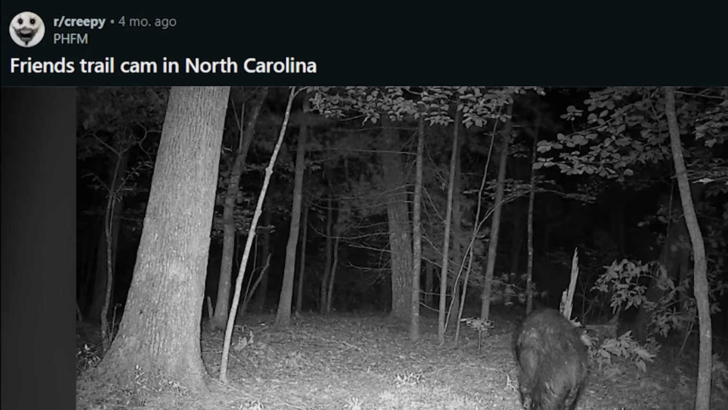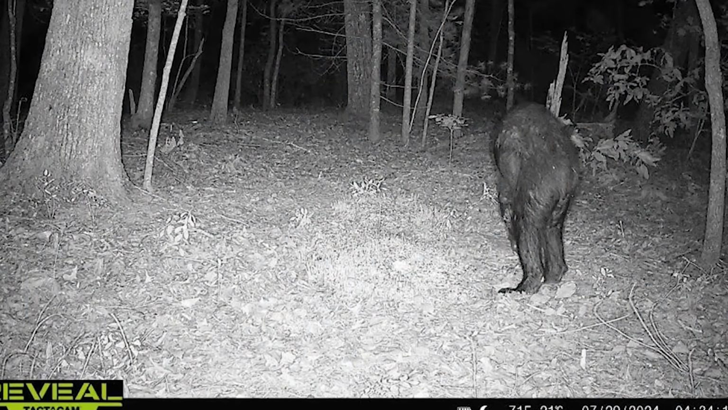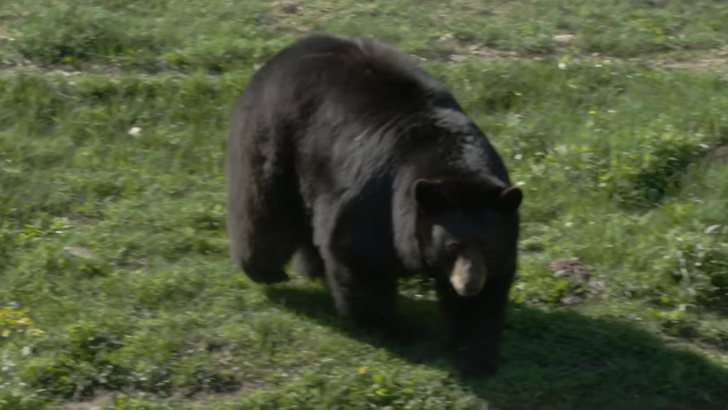So this image was posted to Reddit by user PHFM 4 months ago, with the caption reading, "Friend's trail cam in North Carolina." Now, I would be pretty alarmed knowing this thing was lurking around in the dark anywhere near me. The immediate thought is, well, that doesn't look right. This is a hairy creature standing on 2 legs, must be Bigfoot. Well, probably not.